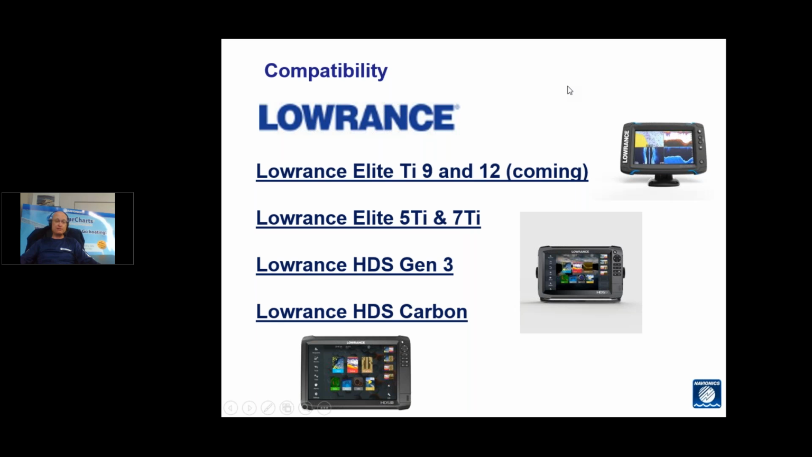Compatibility, we discussed a little bit earlier. This is where we are with compatibility. With the Lowrance units, it's Lowrance Elite TI 9 and 12, which hasn't actually been released. It is coming soon. Currently available on Lowrance Elite 5 TI and 7 TI. It's available on all Lowrance HDS Gen 3. It's available on the new Lowrance HDS Carbon as well.